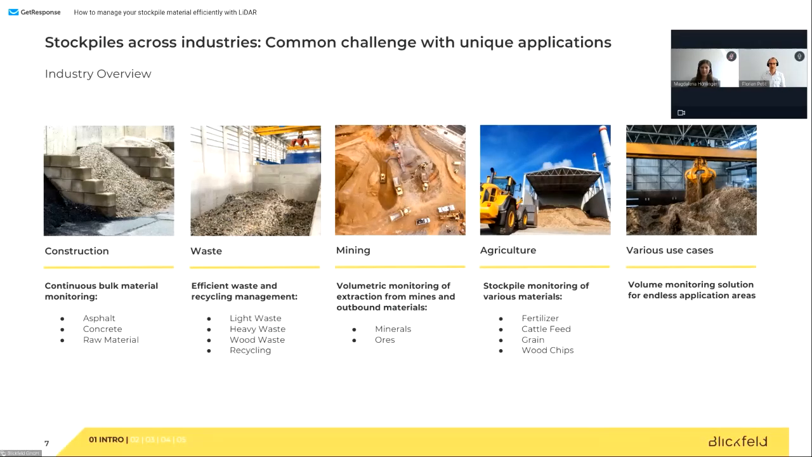Mining is obvious, I would say, be it minerals, be it ores, be it concentrates. For example, copper concentrate is stored in huge piles and is of huge value. But then we also have the whole agriculture sector, be it fertilizers, cattle feed, or grains. Or for example, salt for the streets is also stored in stockpiles. And actually, this is only a small portion of what stockpiles can really contain.